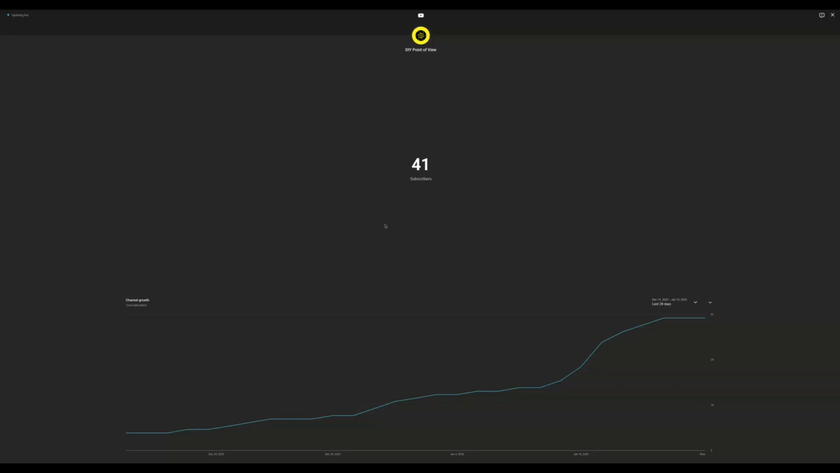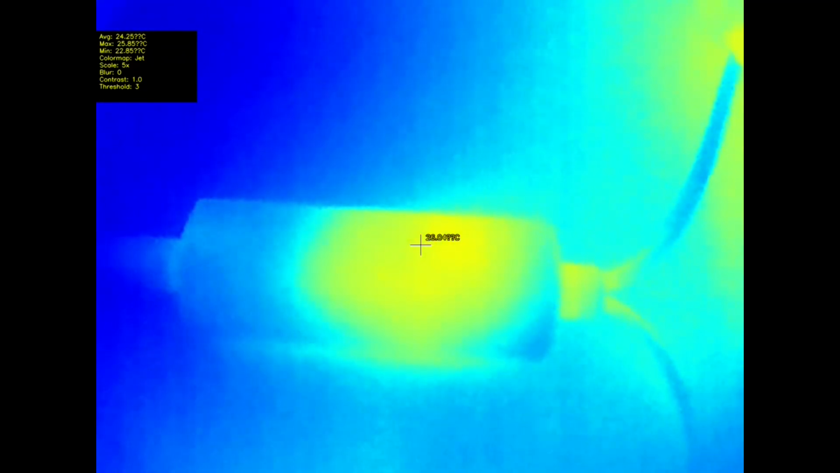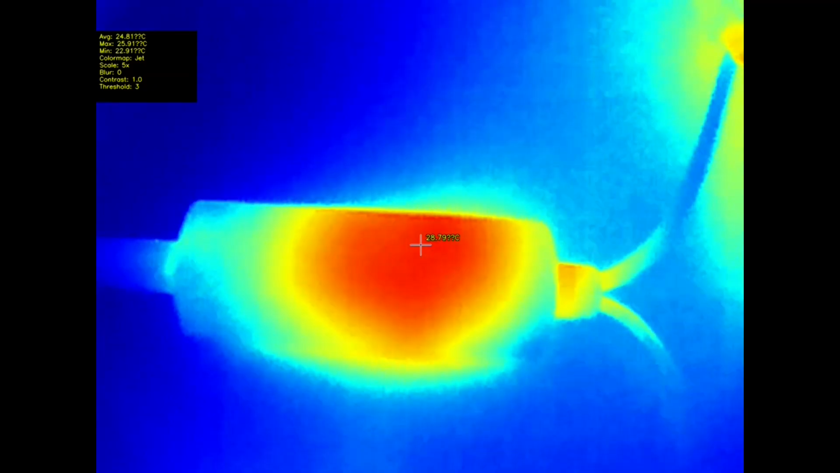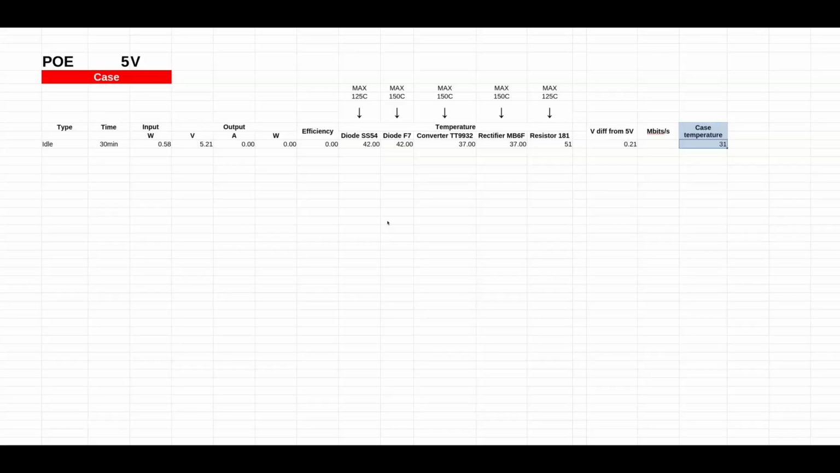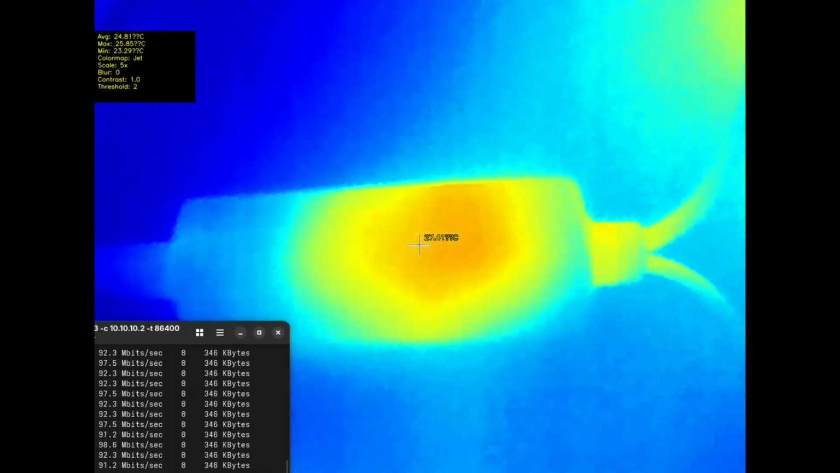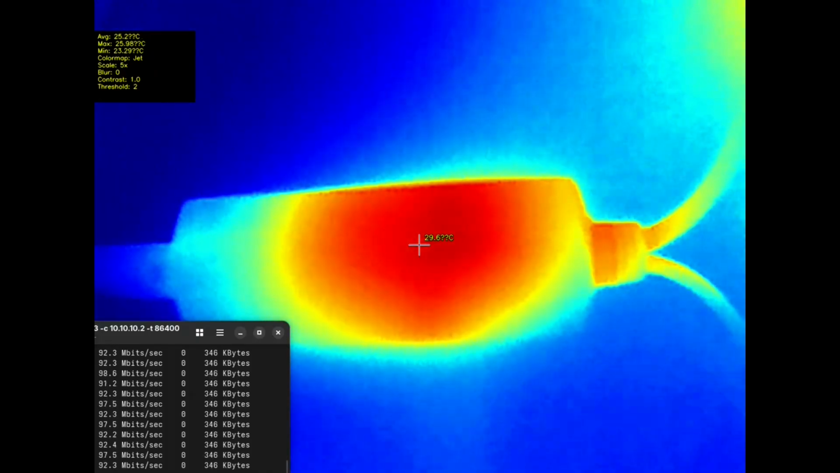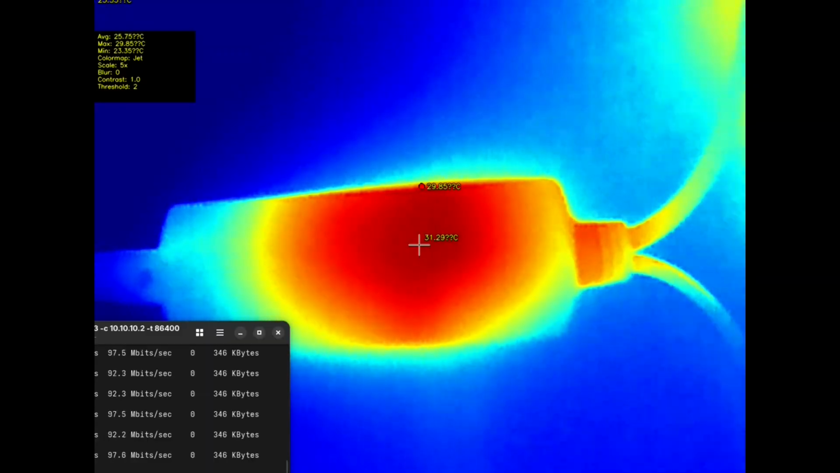So yeah, thanks guys. In the case on idle, it's the same power consumption as without the case. The temperatures, I think, were a little bit more, but mostly the same. We have a case temperature here. Good. On just Ethernet, we're still good. Same power consumption, same speed, case temperature great, 31.